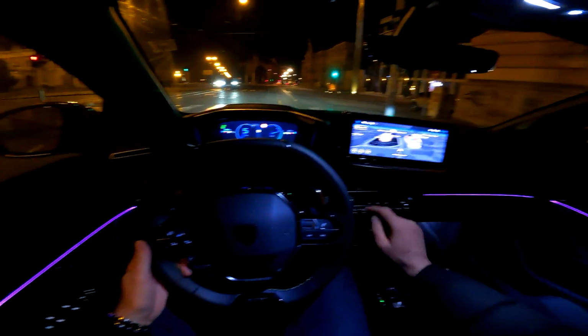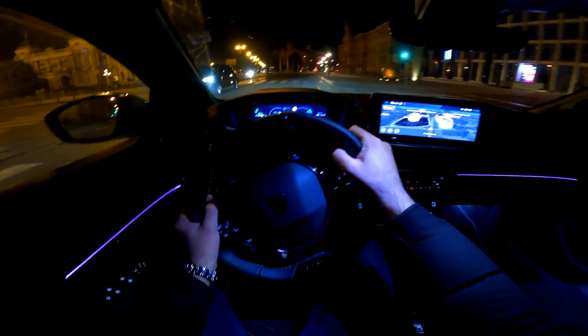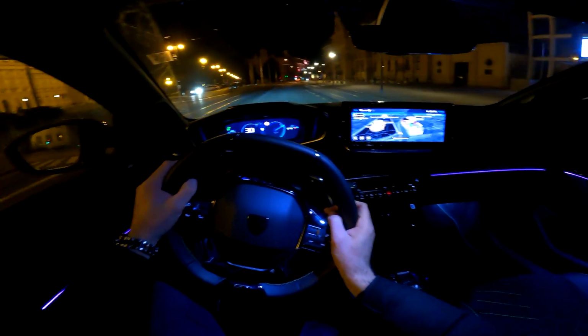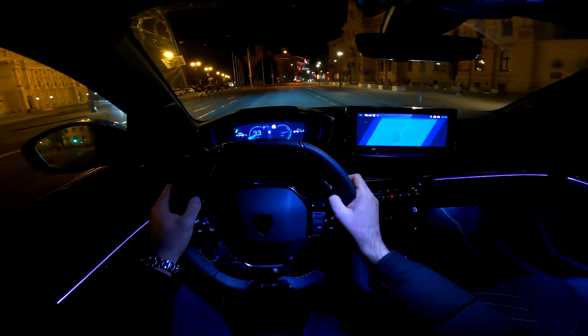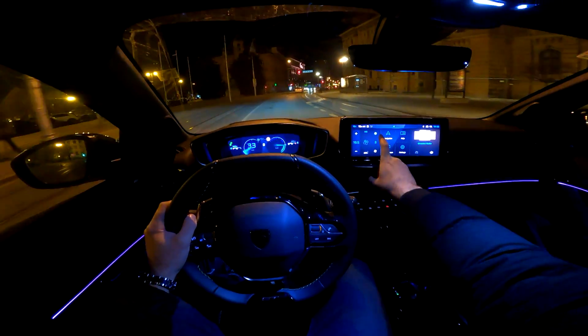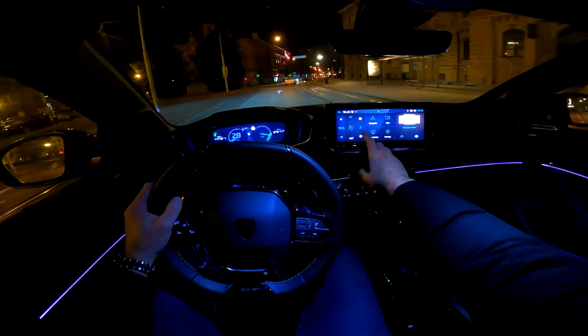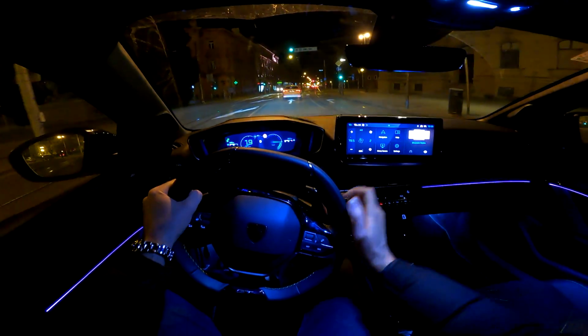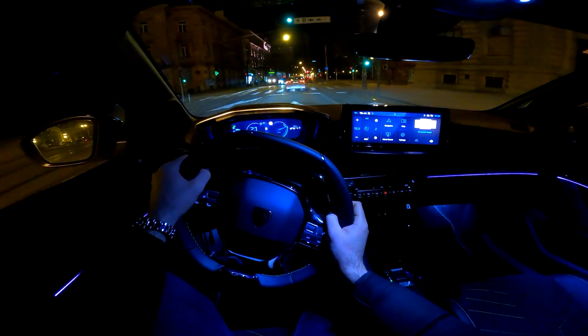and you do have some buttons but in order to change the AC you still need to press the screen. If you go here, you can set it here, so you can configure the layout here on this main touchscreen, and you can have different widgets. You can adjust them.